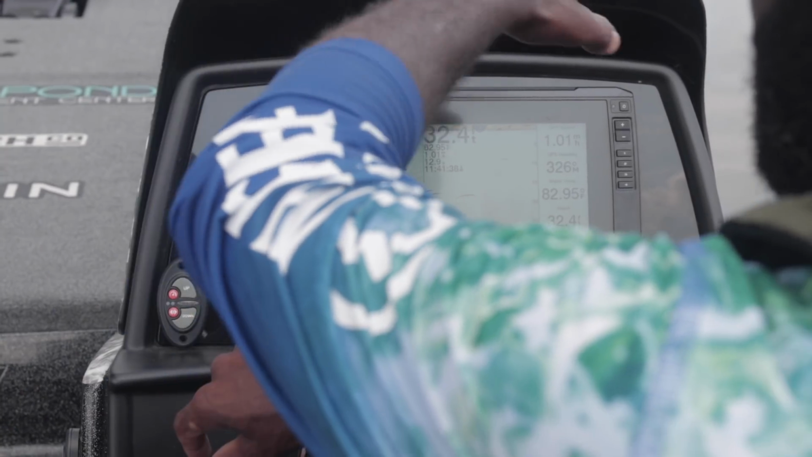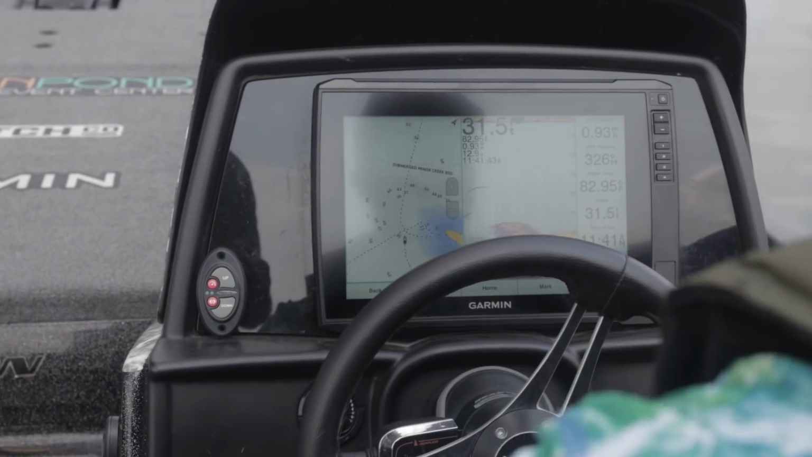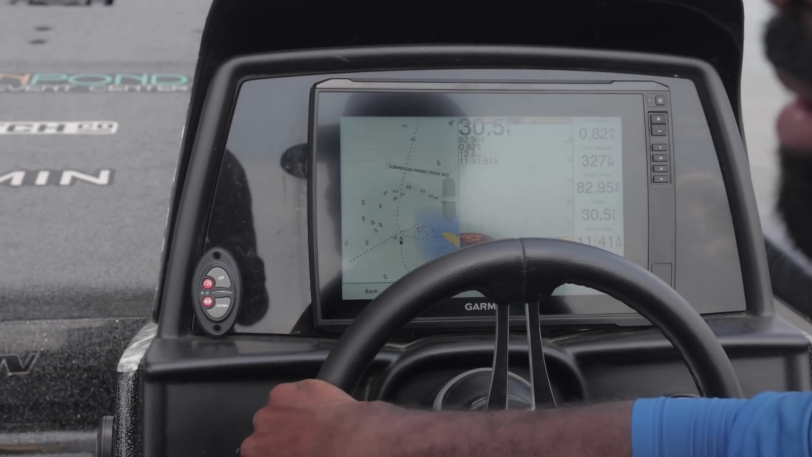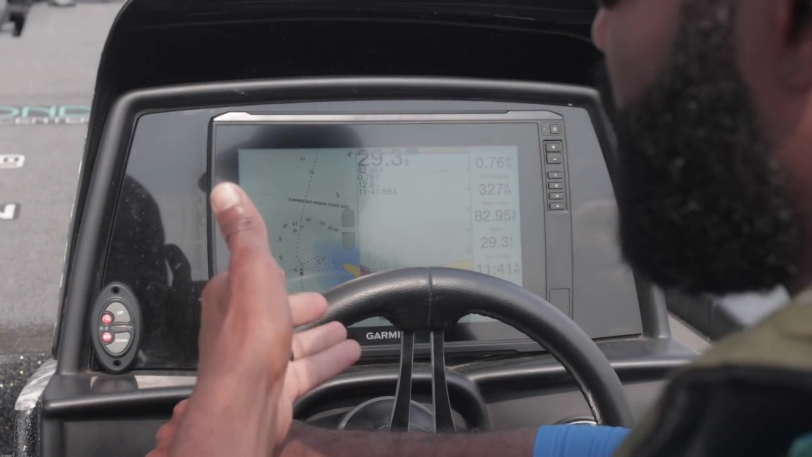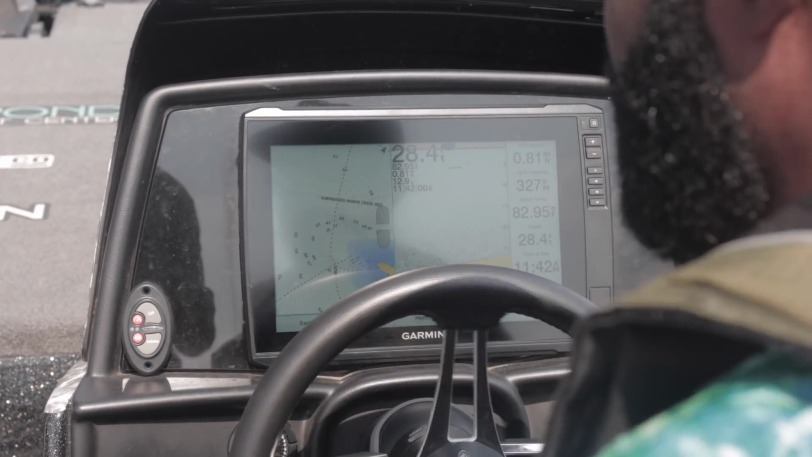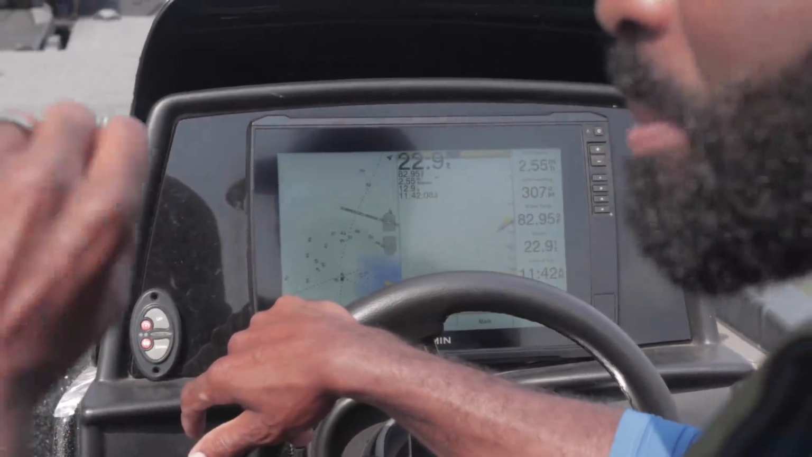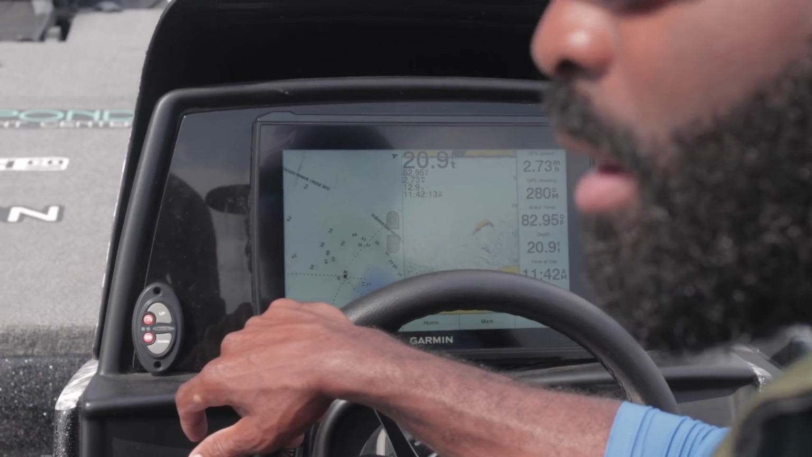If you look around me, there's points everywhere. There's a point right there, a point right there, a point right there. We're on the point of an island right here. There's an island over there. All these points all around me. Let's say that I want to fish points today. Well, of course there's not going to be a fish on every one of these points. The whole objective of my electronics is I can sit here at the console, right? And I can start to idle around each one of these points, find brush on specific points, find bait fish on specific points, and or fish.